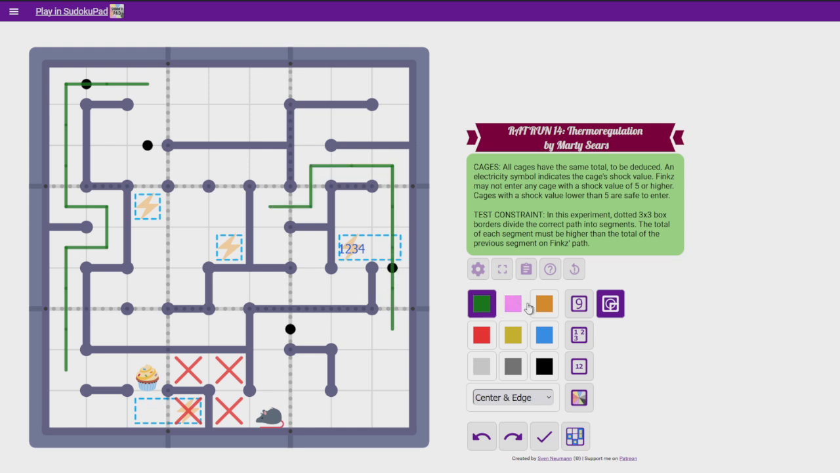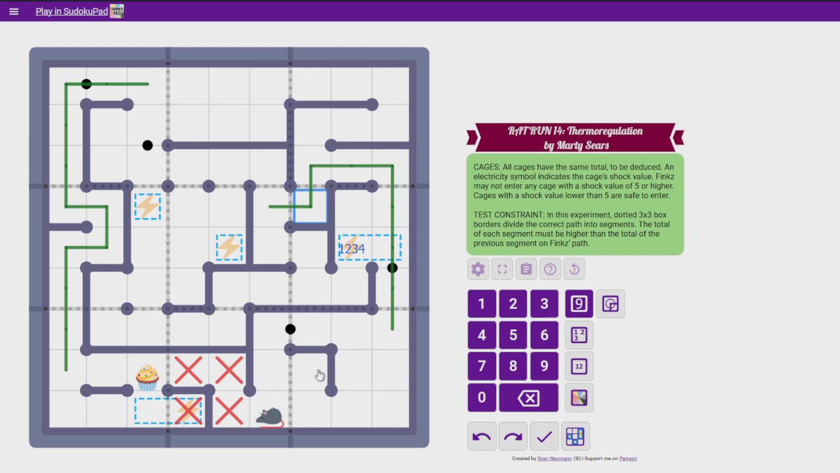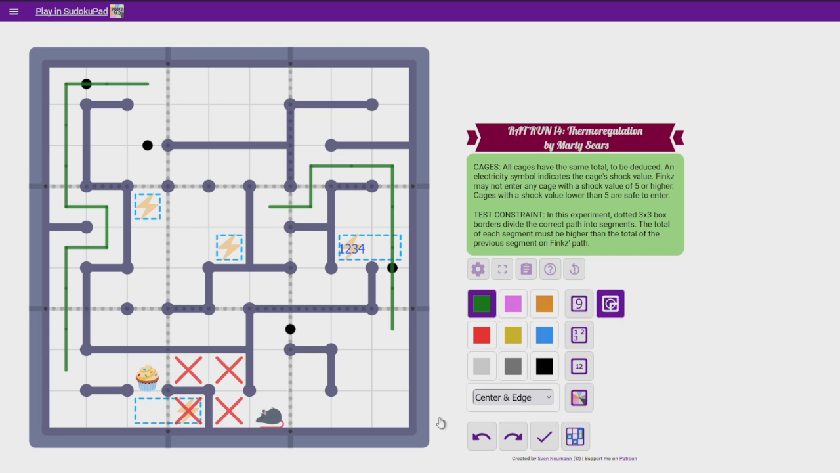Can this happen? What would that be? Ooh, that would be hard to fill. Because I'm thinking now, what's the minimum amount of cells that this path segment can have? And it's if that happened.